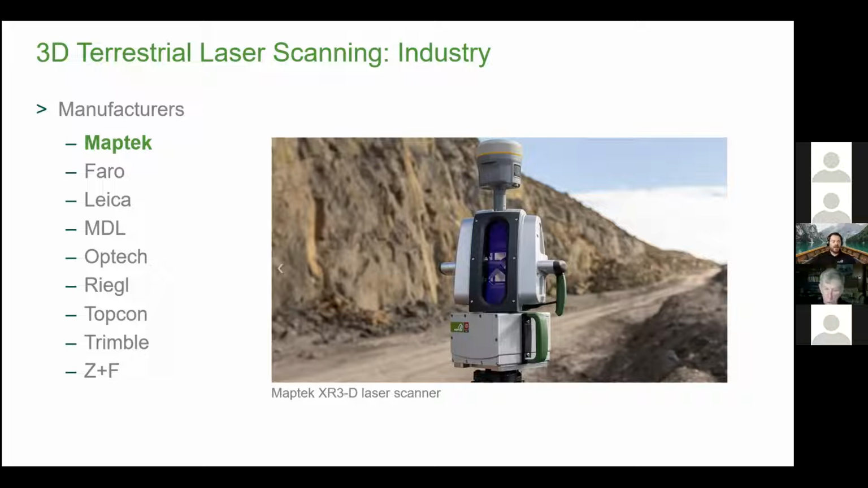Other manufacturers are listed there. It's certainly not a comprehensive suite by any means, but those are other laser scanners that exist. On the terrestrial laser side, there are other manufacturers out there, with aerial LiDAR and even photogrammetry out there as well.